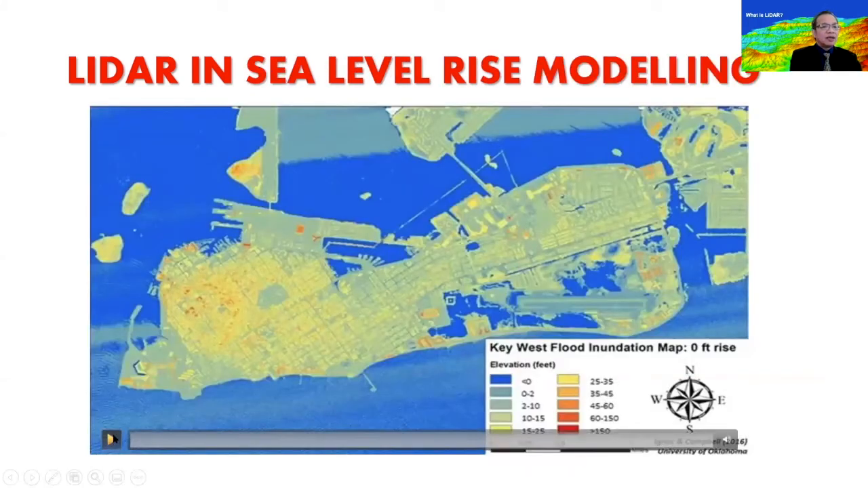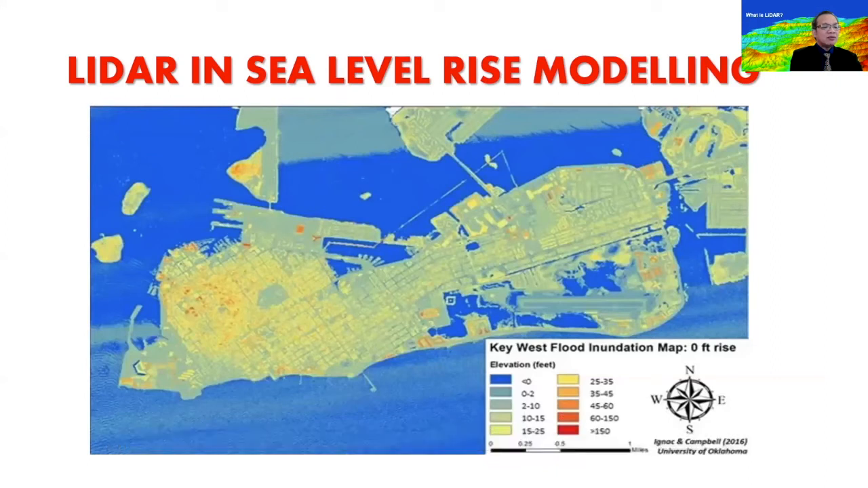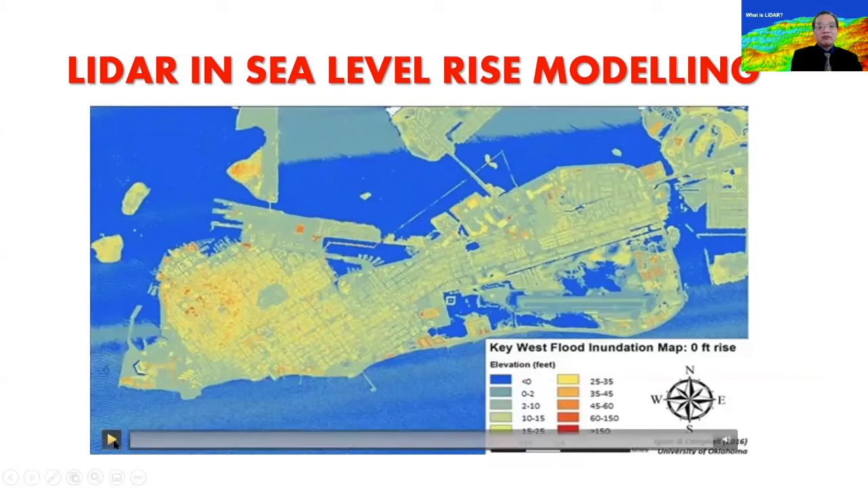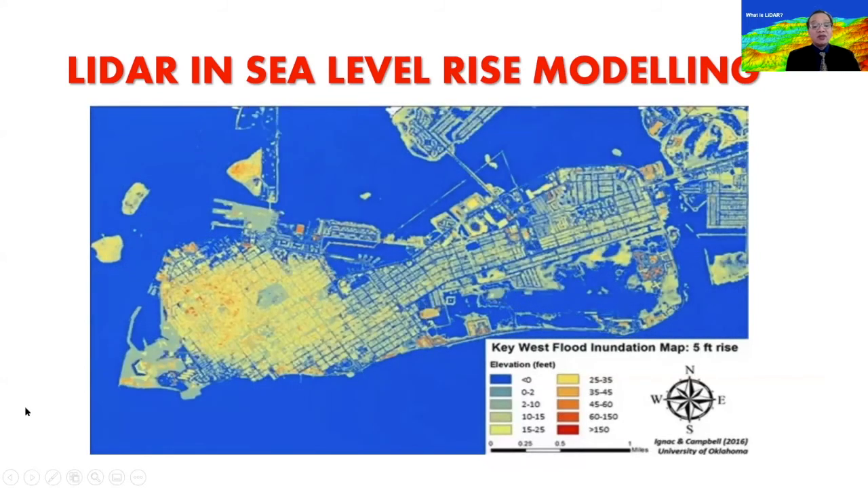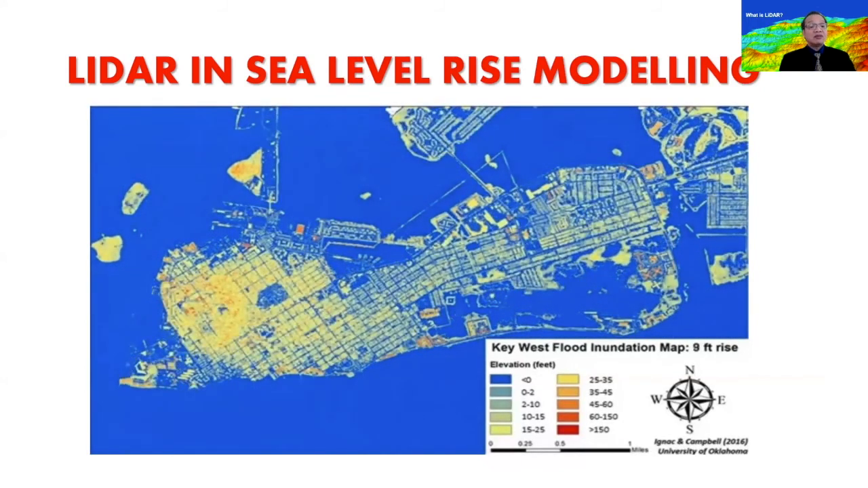plantation. Okay, LIDAR in sea level rise: since we are basically dealing with high precision, high accuracy DEMs, you can do a lot of modeling and see which areas can get flooded given different scenarios of sea level rise.